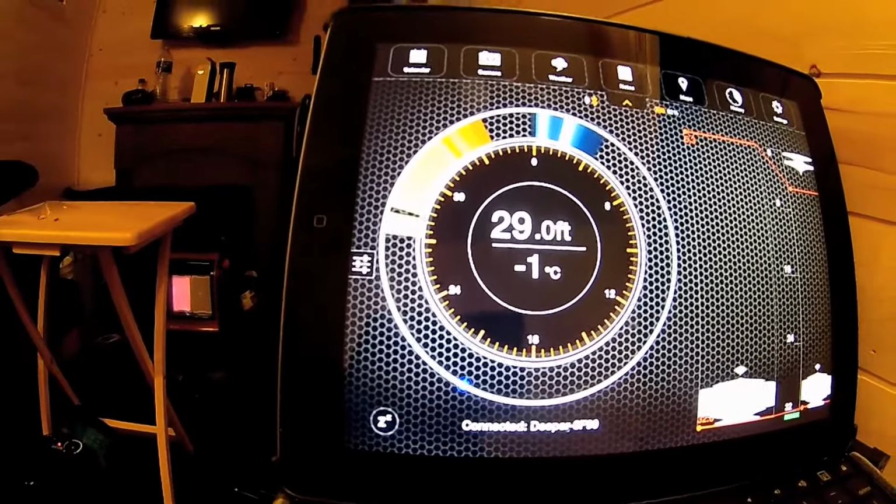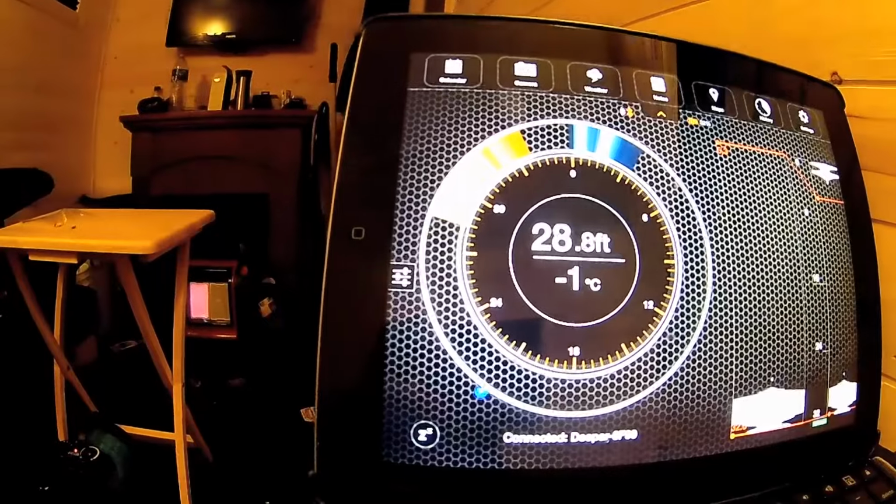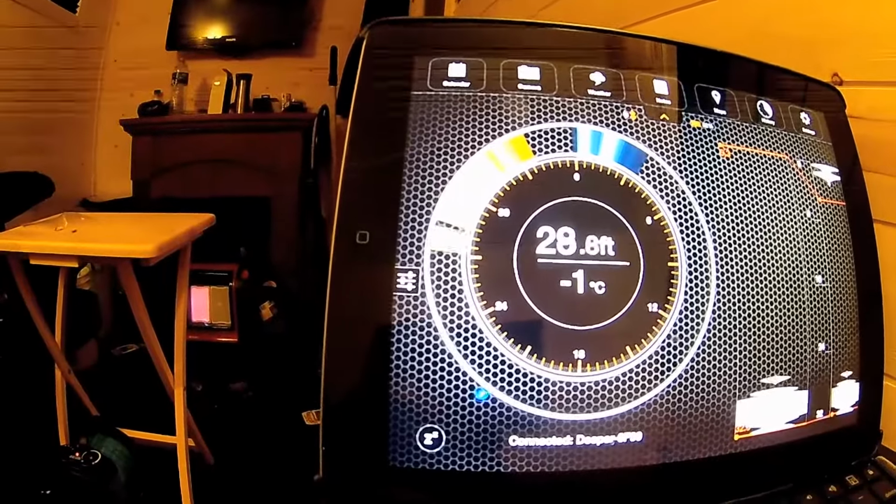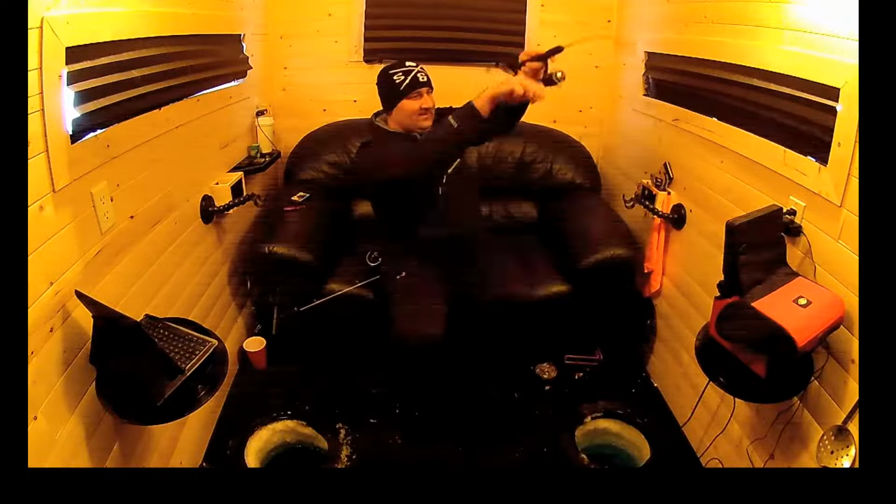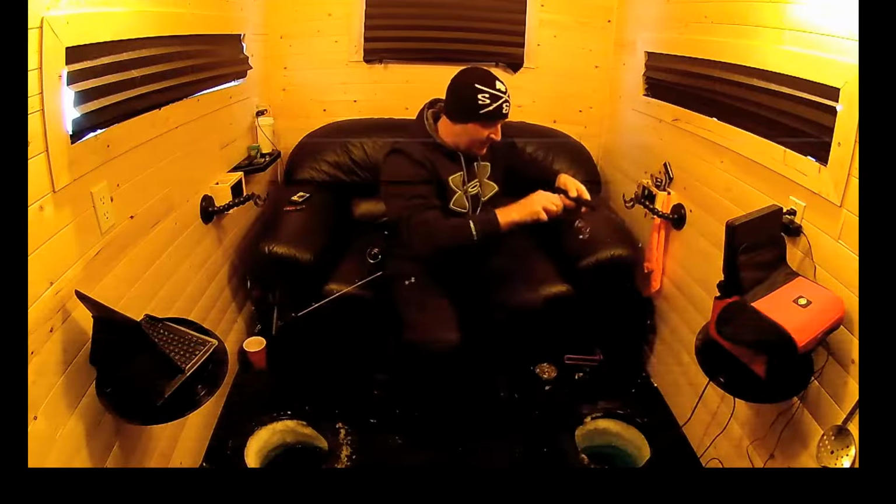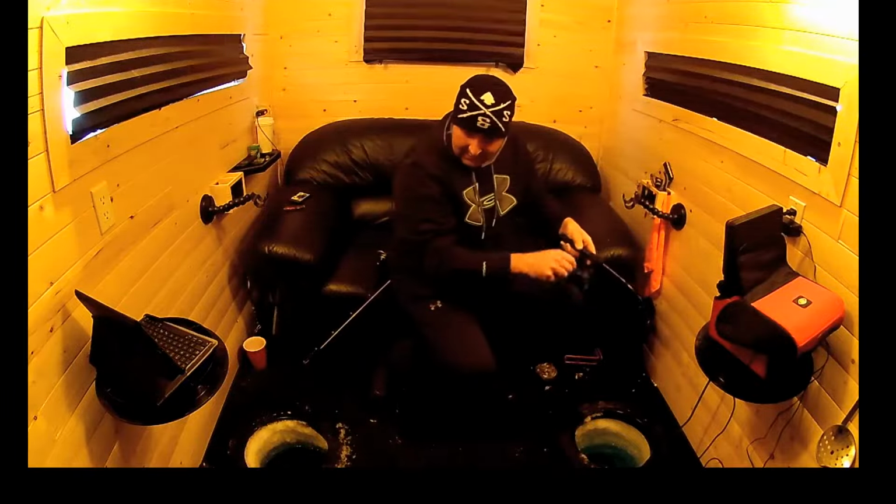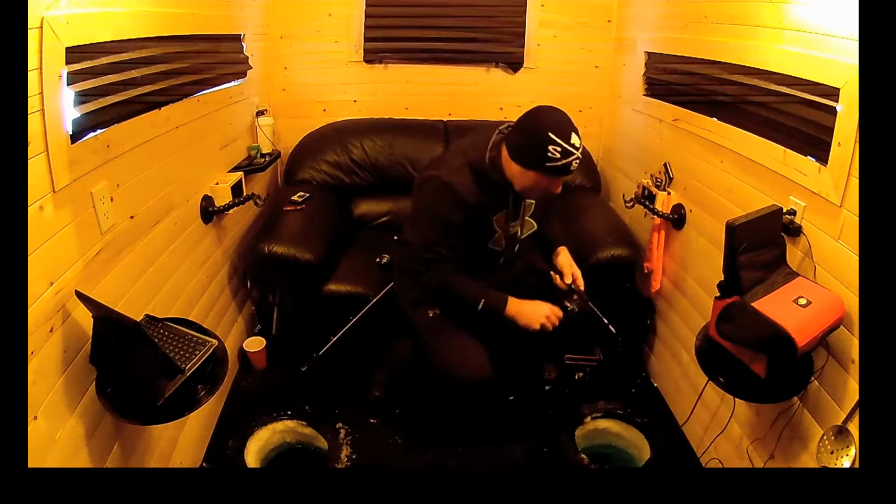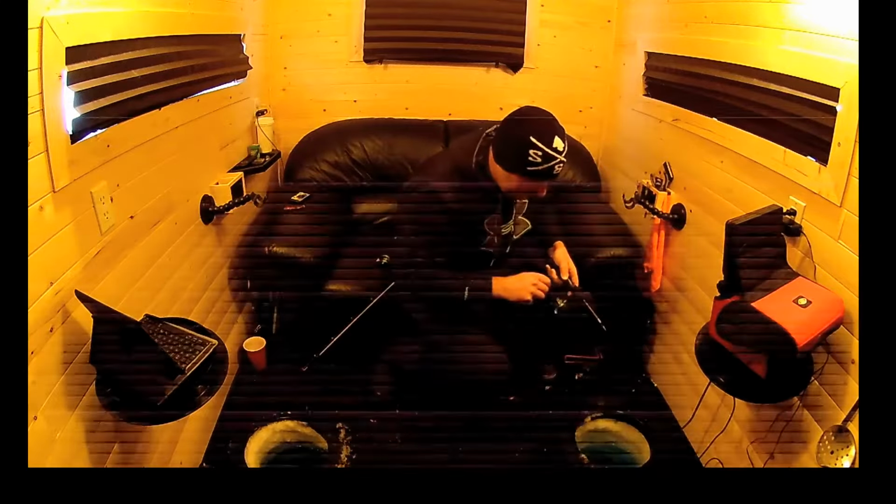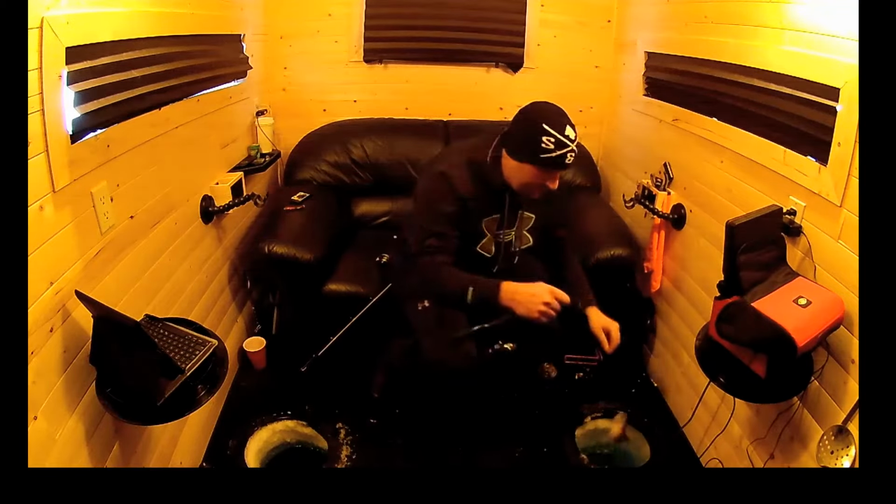We have a fish down there right now, so let's see if we can't. You can see that return right off bottom. We'll see if we can't work him up here and get him to bite for us. There he is. There's a nice walleye.